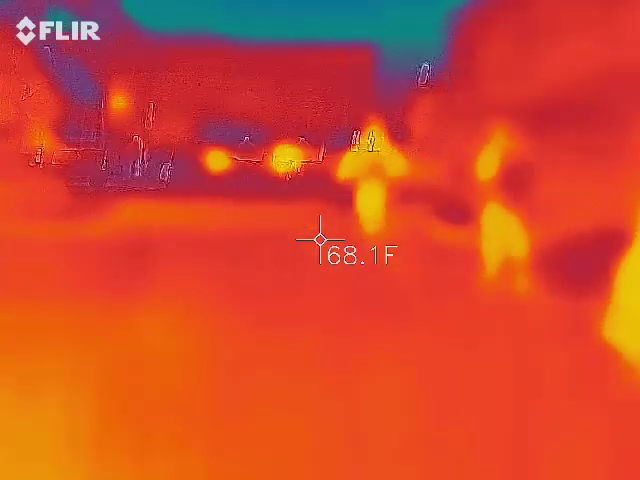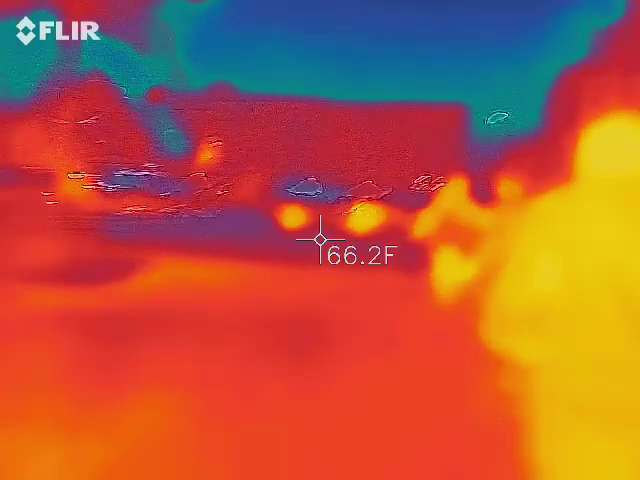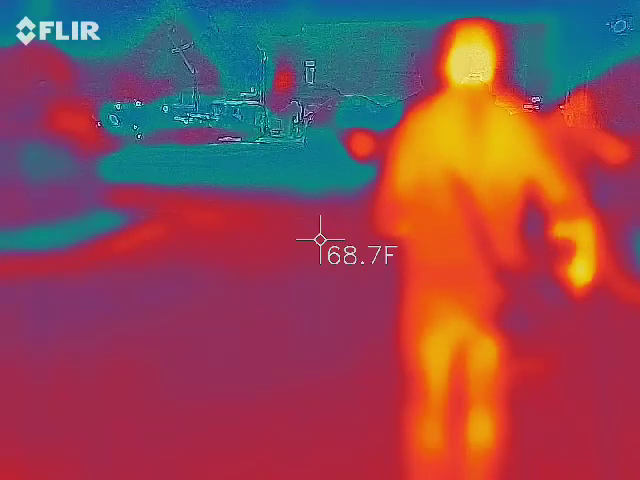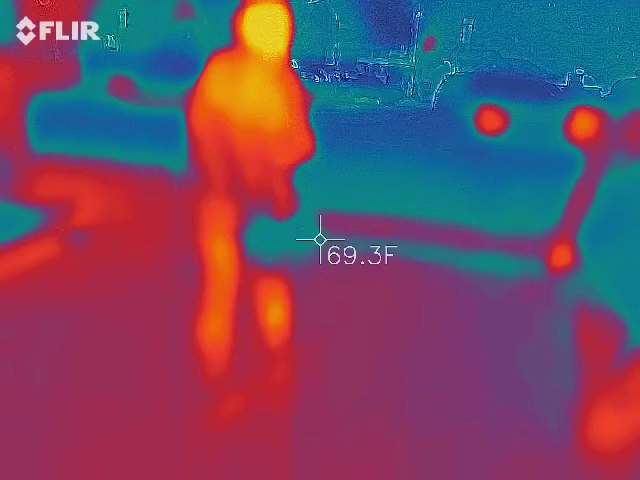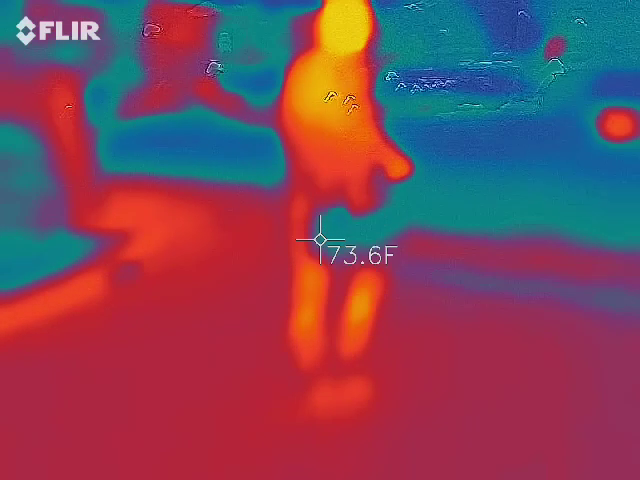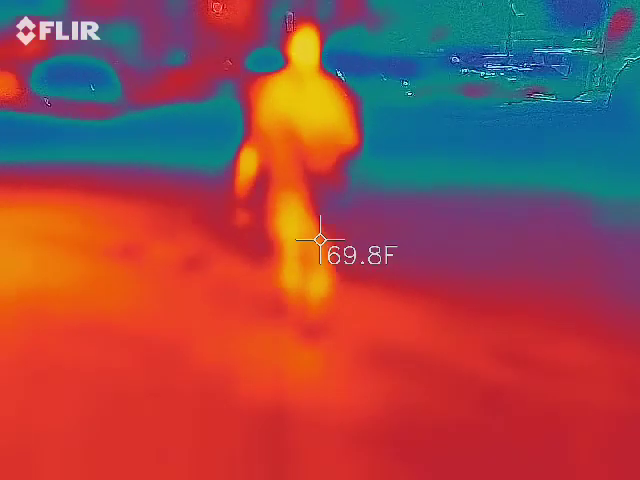I gotta do something about that battery pack. It's rattling around in there. Oh, the horses just started moving. Yeah. We're gonna head up this way, Ron. Watch your step, everybody. There's twigs up there.